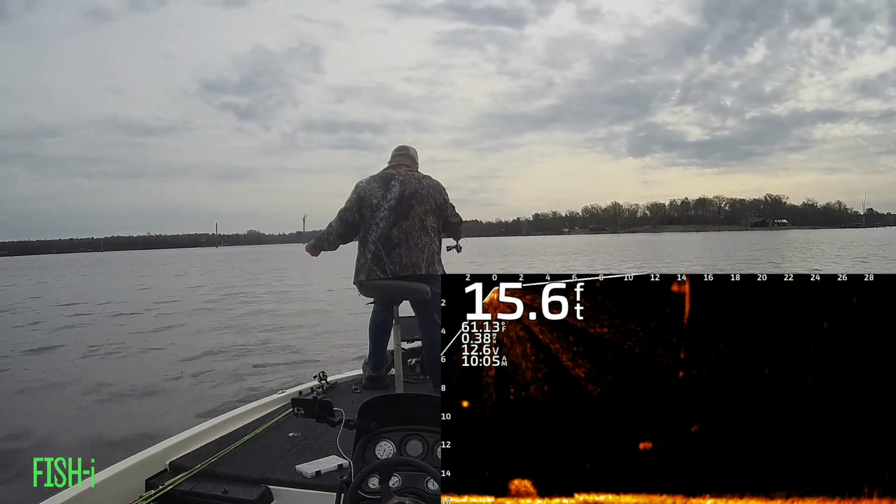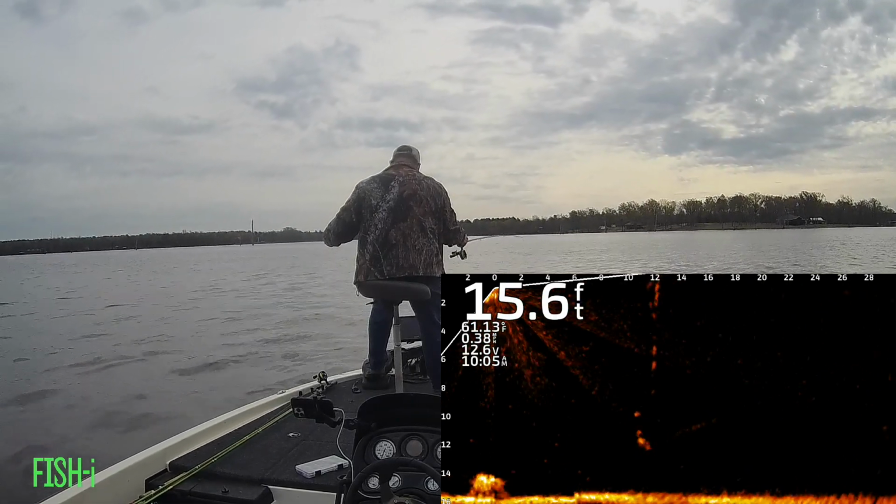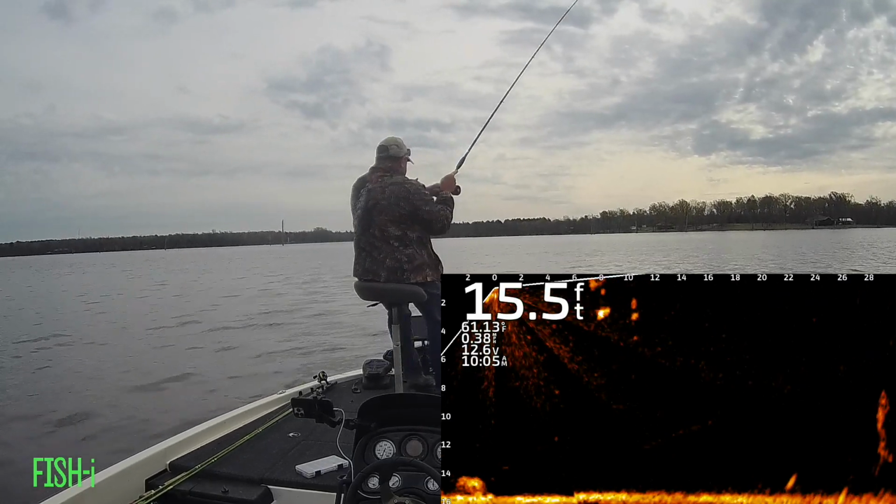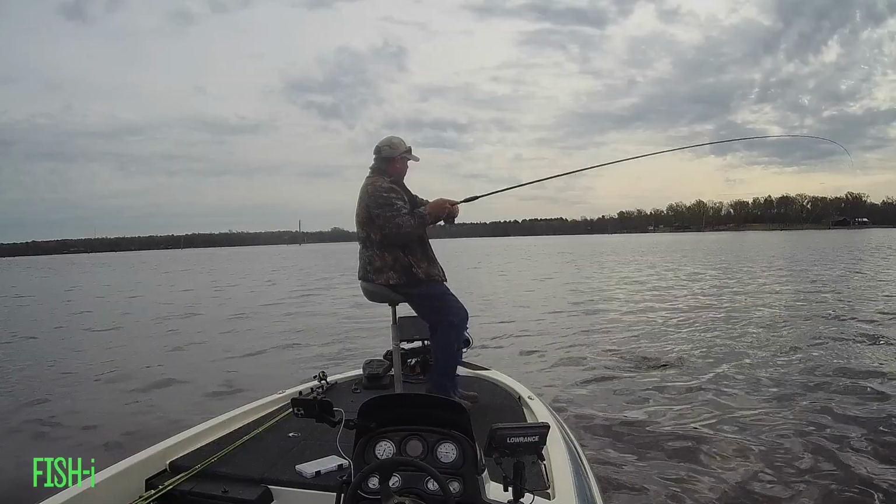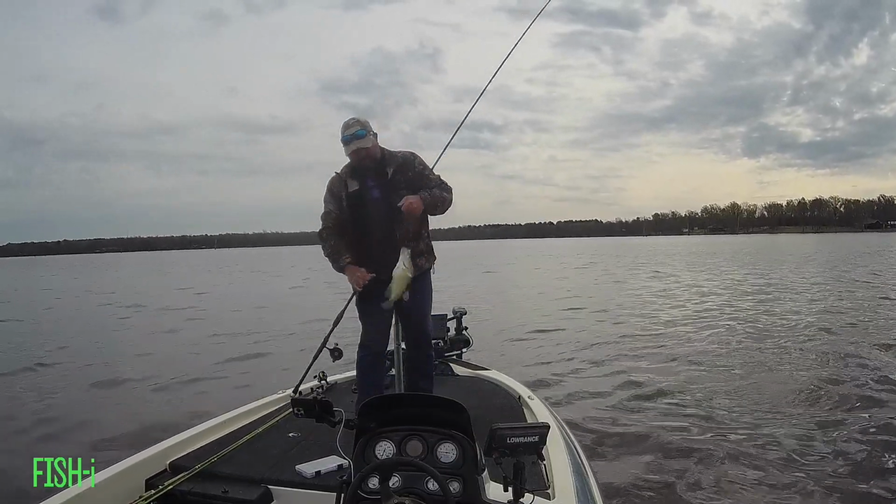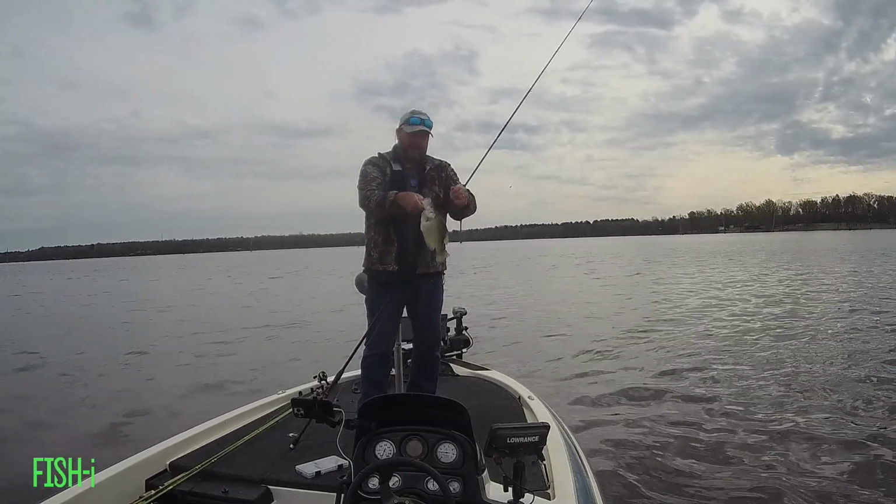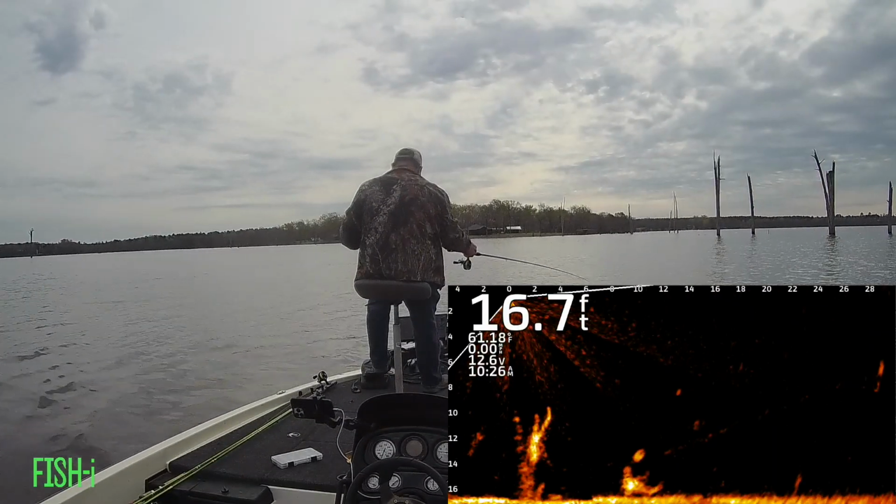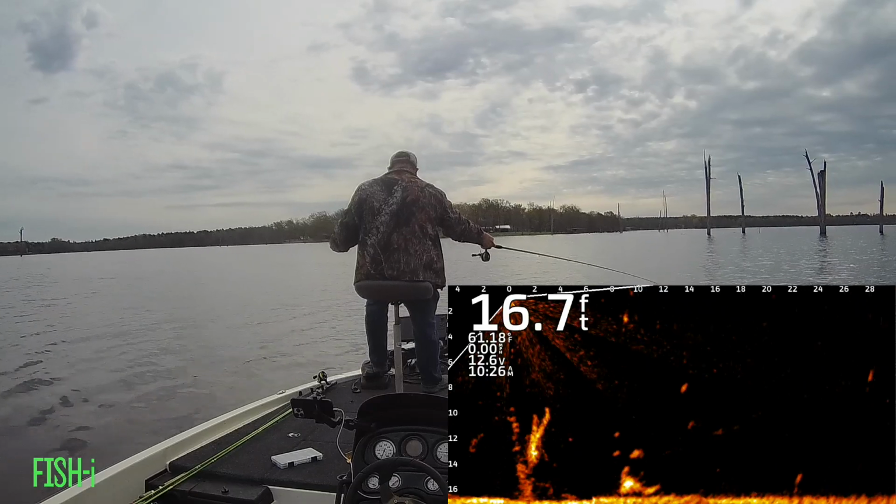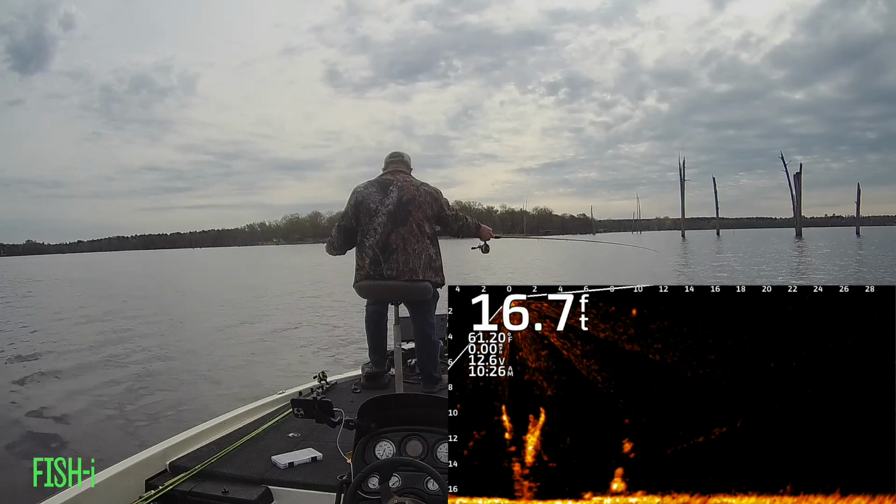There's a lonely slab crappie down there about 12 feet deep. I dropped that Welch Jig Company jig, and he couldn't resist it. It's been like this all day. This fish here took a little more time. He thought about it, but he finally committed.